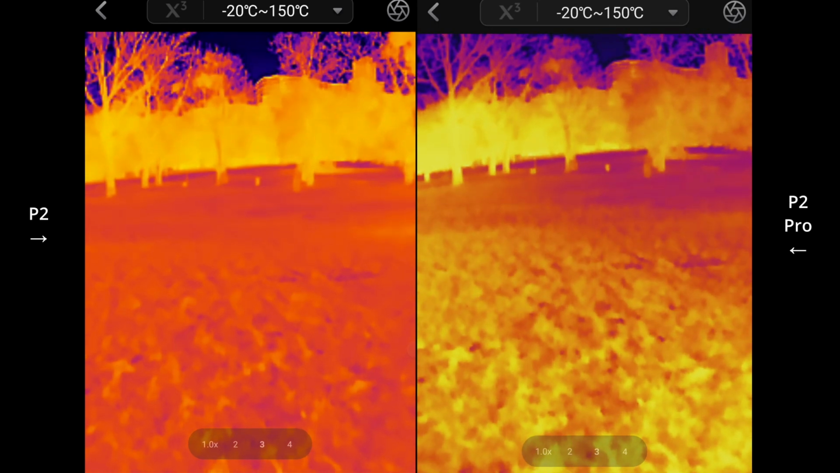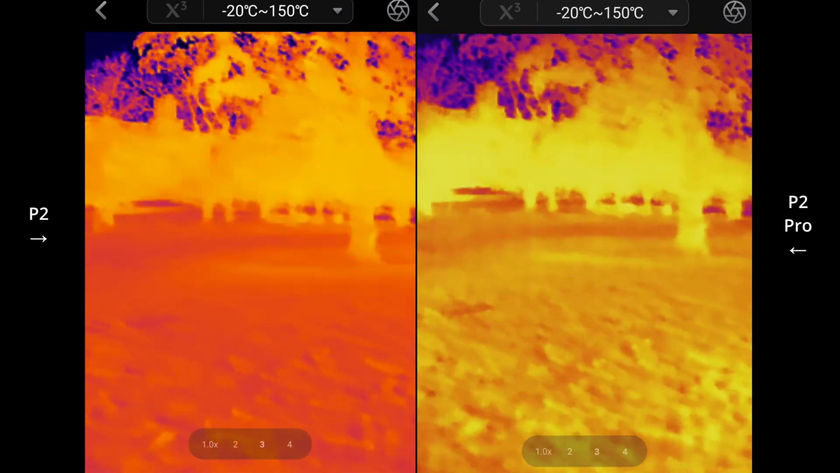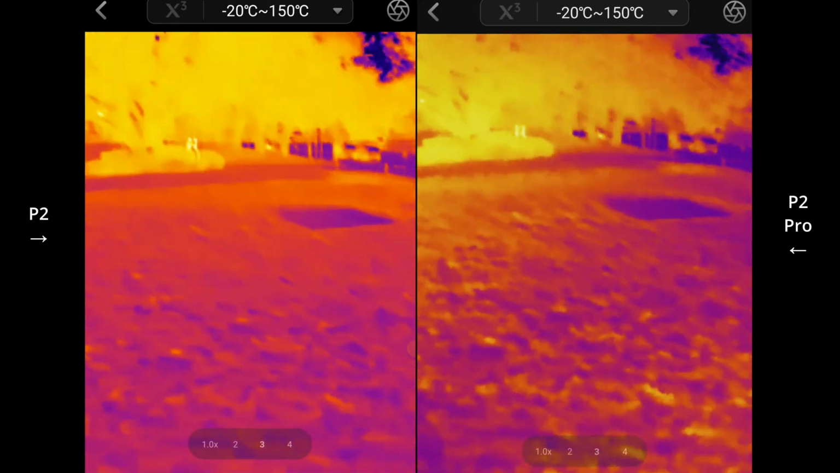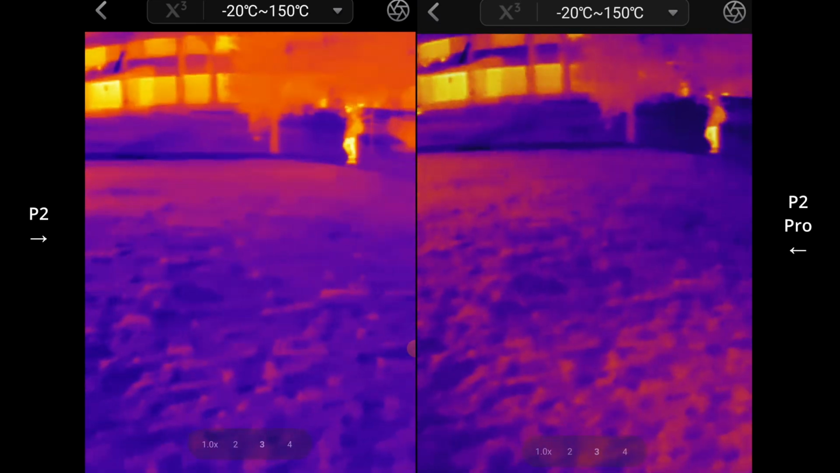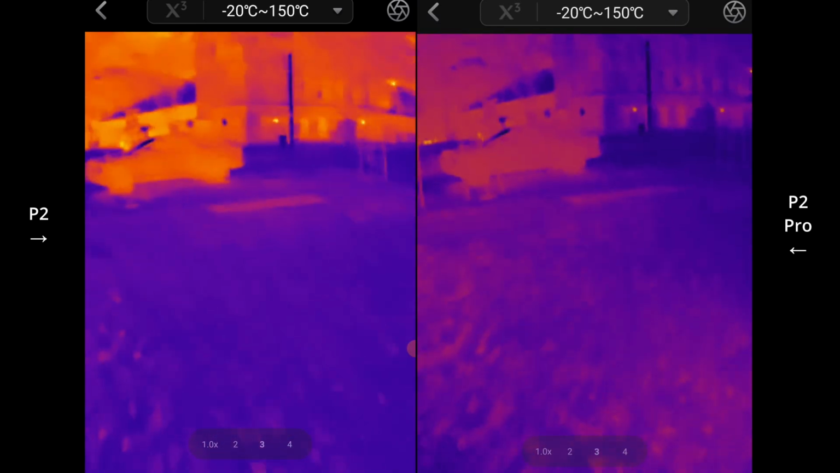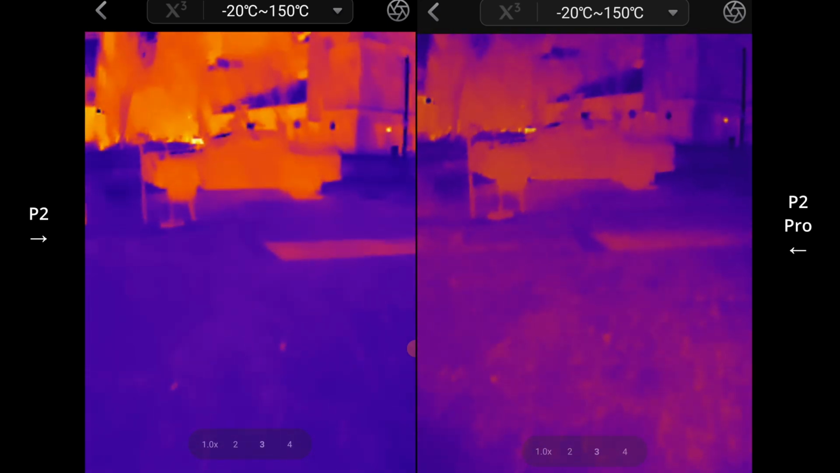You can still spot people walking around there. A couple of people just standing over in the distance too. The truth be told, you can sort of spot them normally anyhow.